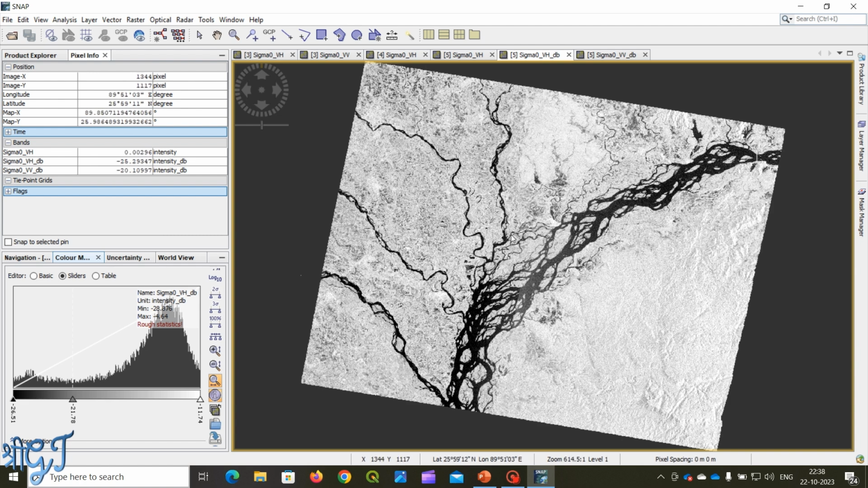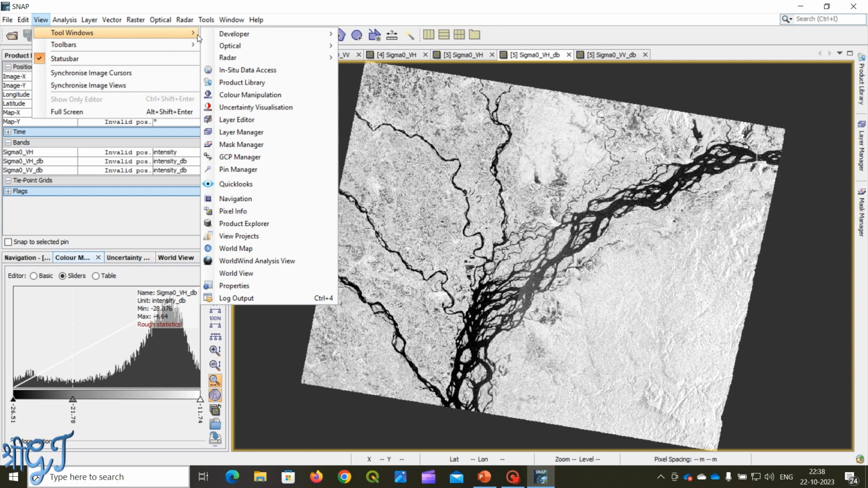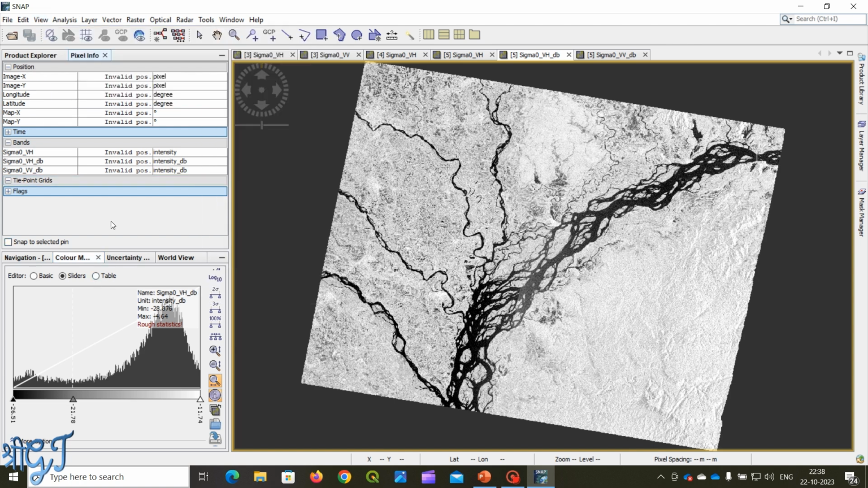If in your system this Color Manipulation window is not visible, go to View, Tool Windows, and by this toolbar you can add a Color Manipulation window into your main window. Then we have to calculate the water part and land part.